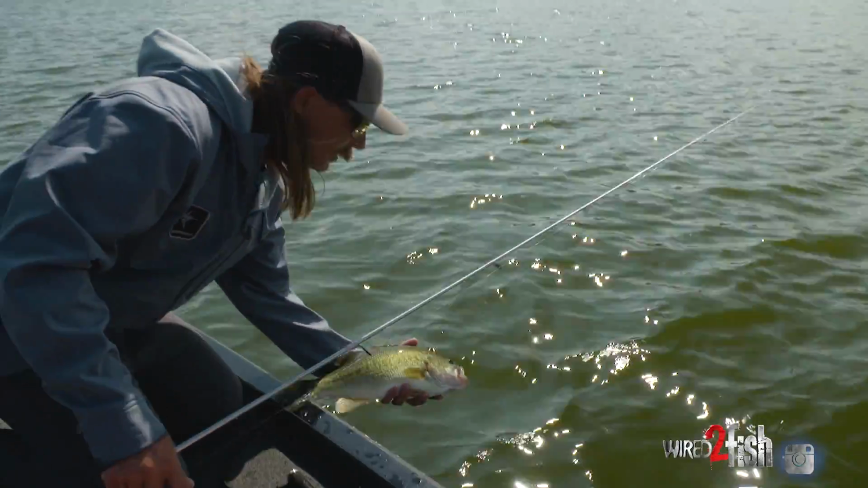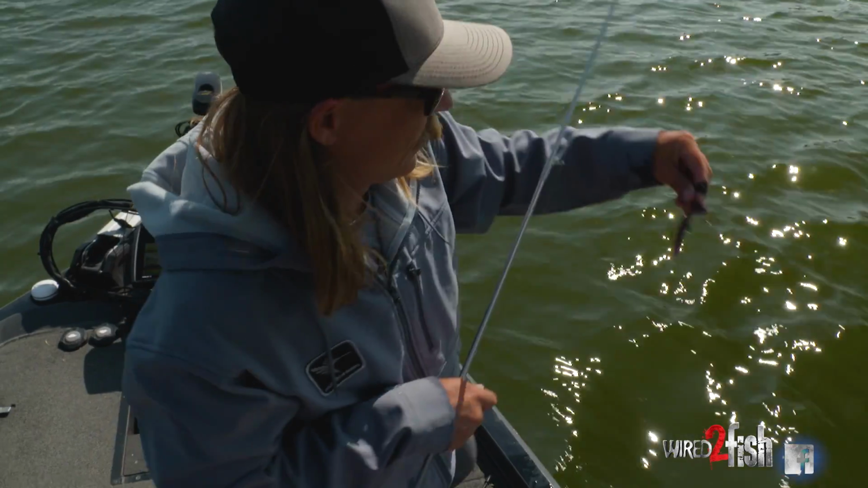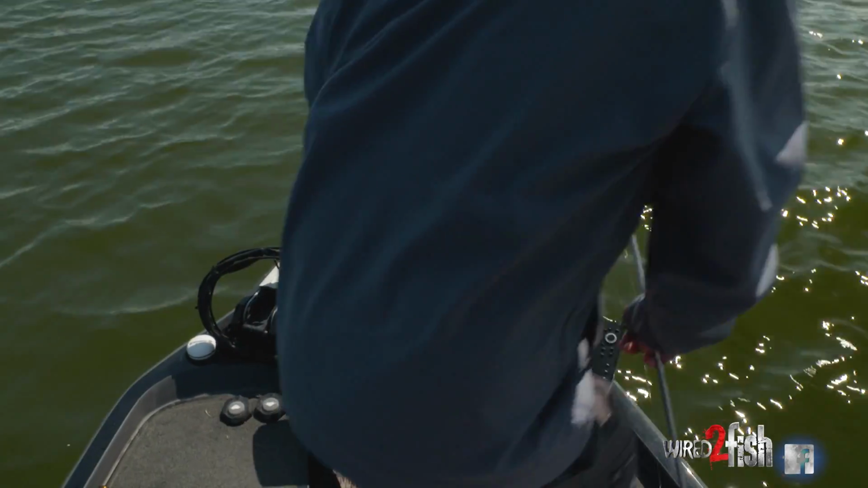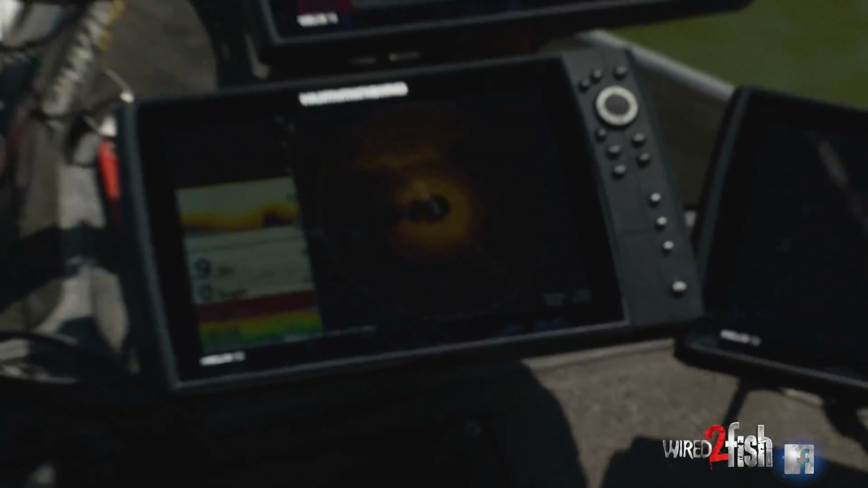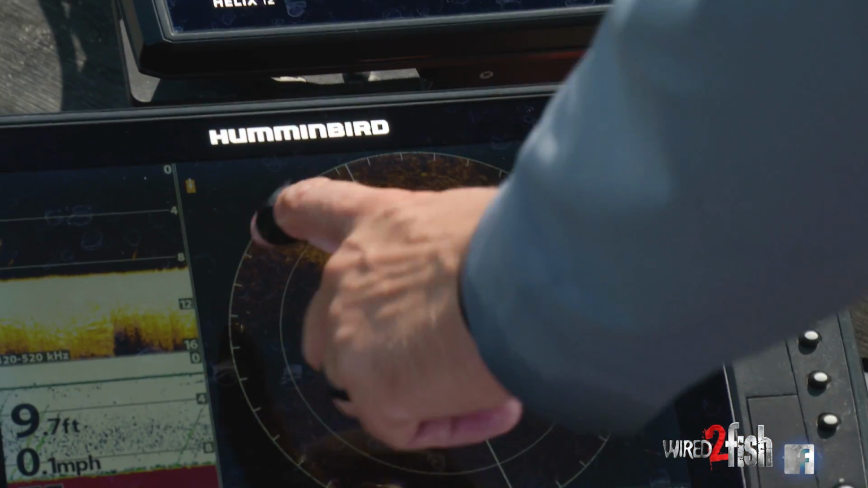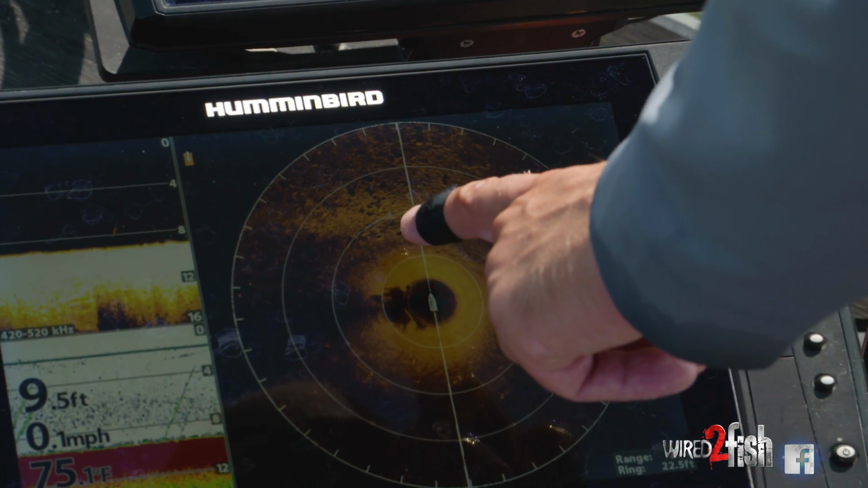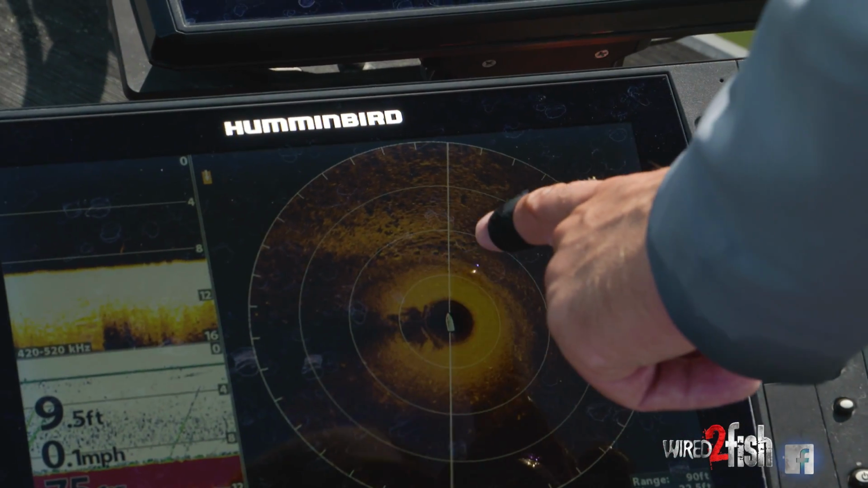But yeah, using the electronics, you can see it really good on the 360 right now. Sitting off the edge of the rocks, there's a few bluegill beds out here. They're probably picking off those fish as the summer goes. You can see real well here on the 360. I'm kind of off it a little bit. This is your mud transition. Here's the hard bottom. You can see the boulders up here. Got a series of bluegill beds.